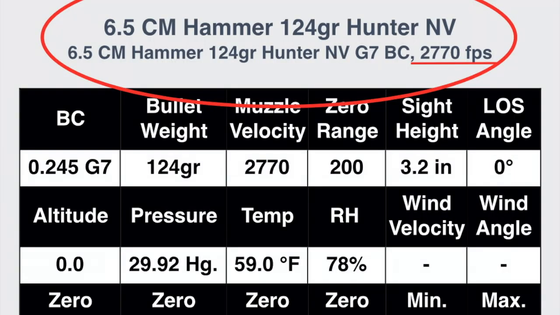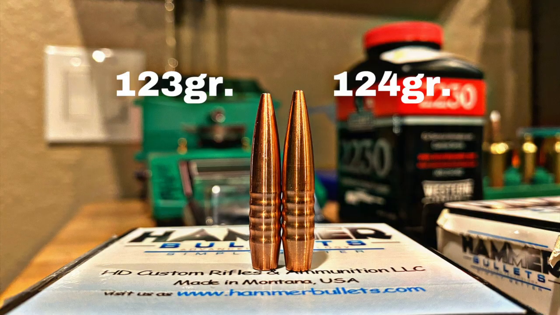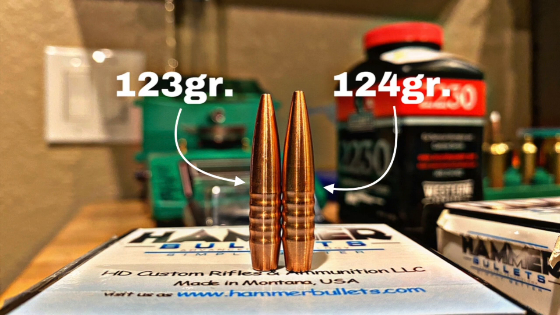The Hammer 124 grain bullets I've got running at their hottest load, I think 2,750 FPS. So I should be able to get easily a 300 FPS velocity increase using the Absolute Hunter bullets. What's unique about the Absolute Hunters is that the ogive is longer, I believe, than the standard Hunter bullets that they've got, meaning less surface contact. So I'll get a load developed.